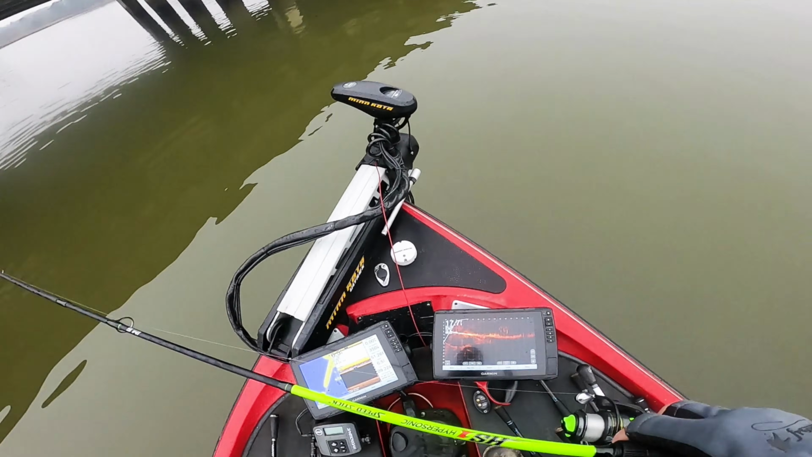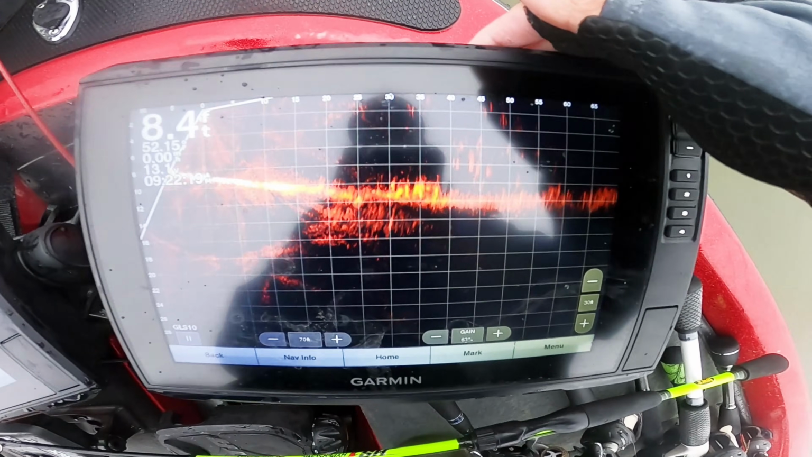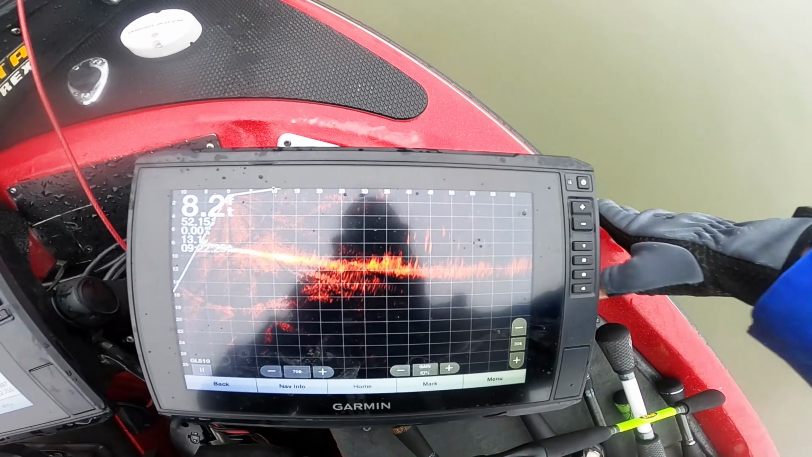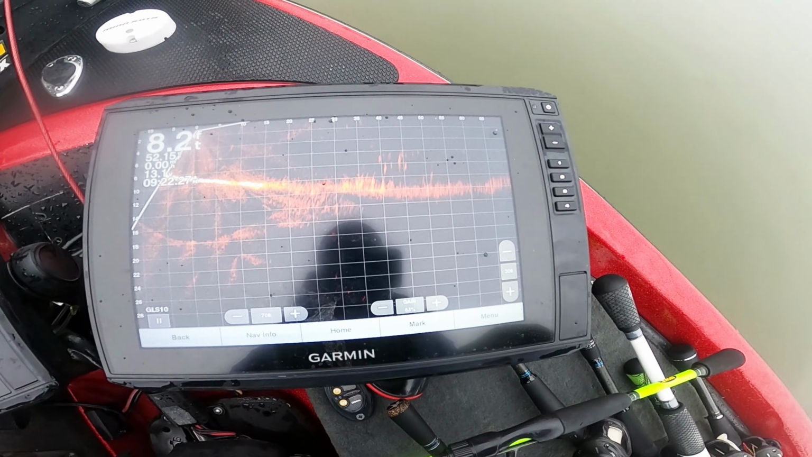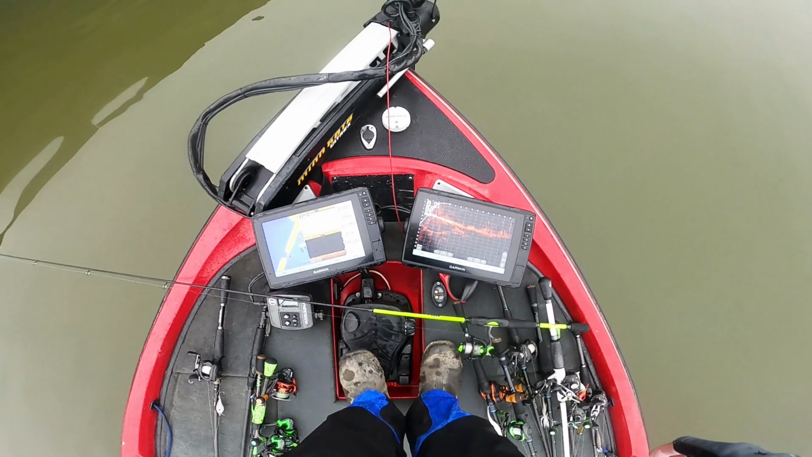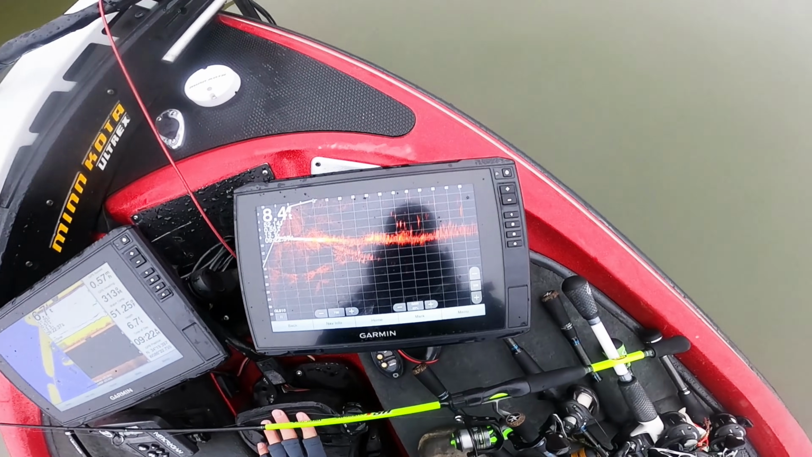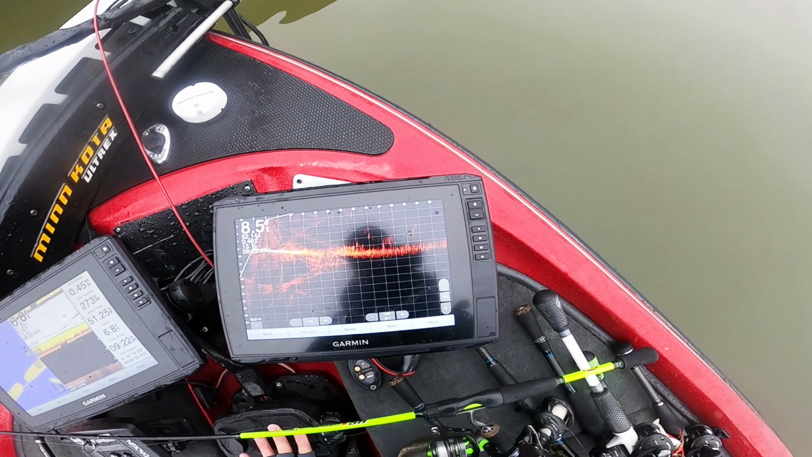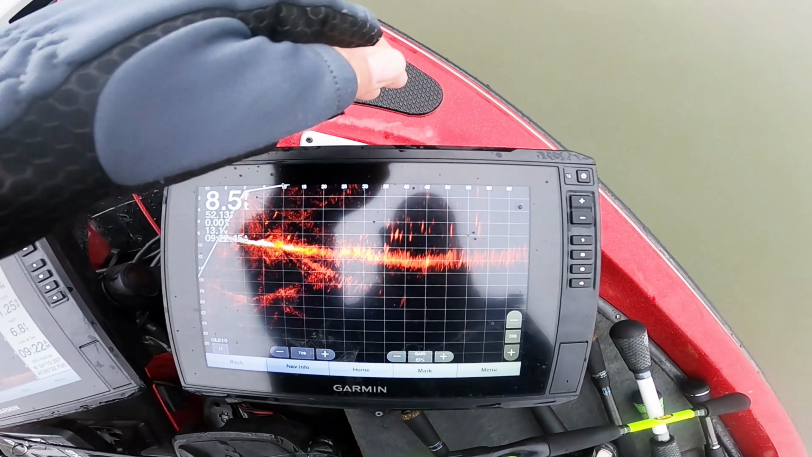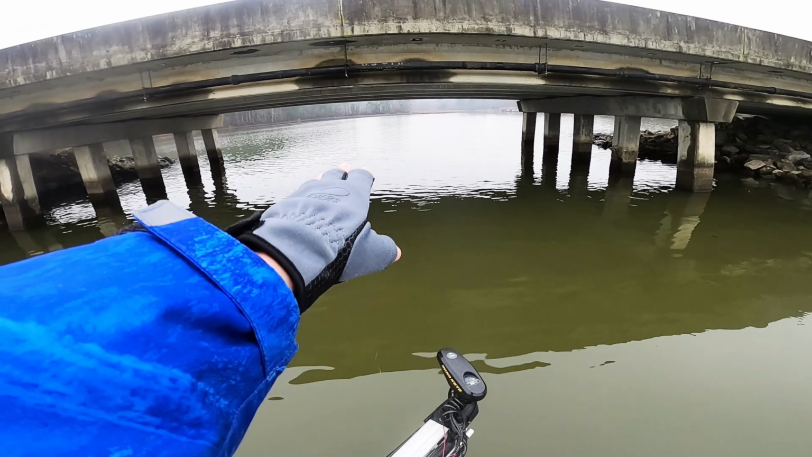Okay, guys, here's what they look like on live scope so you can see it. It's crazy. I'm looking up under this bridge. There's the school of crappie right there. And let me move my trolling motor. You can see them a little better when I get on them a little more. Backed off of them a little bit. Let me go forward. Get a little closer to them so you can see them a little better. I kind of broke the school up a little bit when I caught those ones. There they are. Look at that. Big old school of crappie about 40 feet out, right up under this bridge.